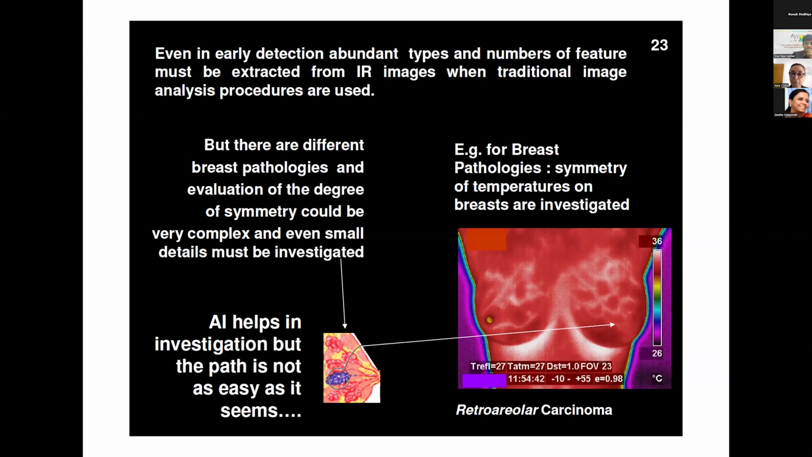So even in a breast that has a lot of structure, with different kinds of vascularization, it could be almost impossible to decide easily.